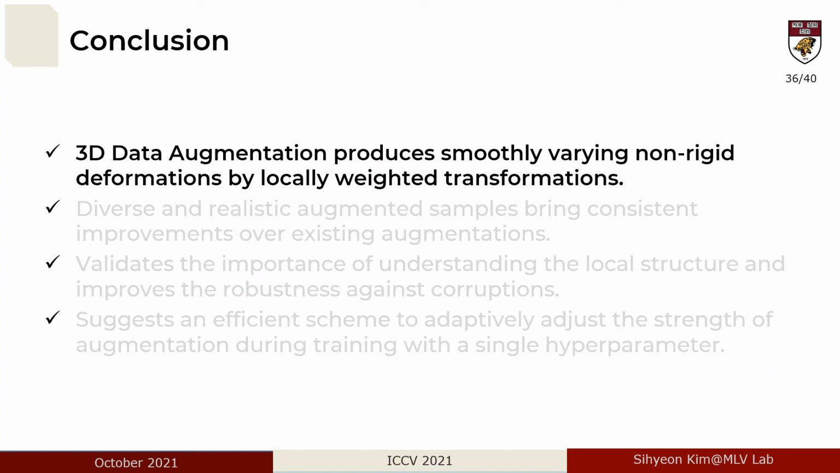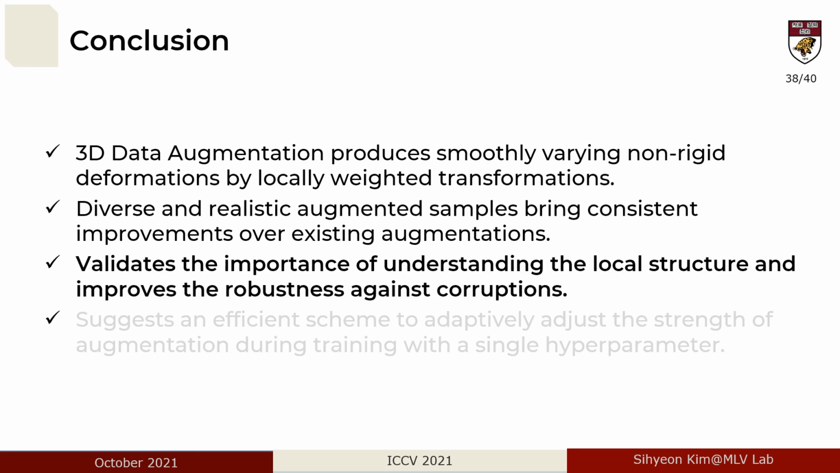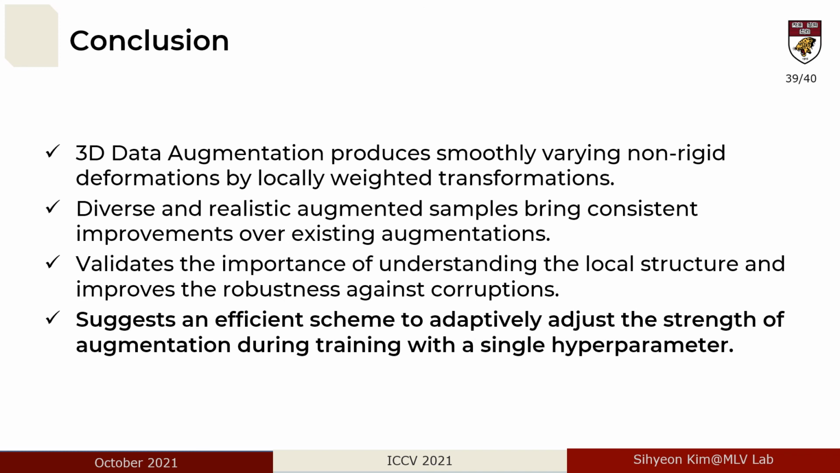In summary, we propose 3D data augmentation that produces smoothly varying non-rigid deformations by locally weighted transformations. Our diverse and realistic augmented samples bring consistent improvements over existing augmentations. Third, we validate the importance of understanding the local structure and improve the robustness against various corruptions. And lastly, we suggest an efficient scheme to adaptively adjust the strength of augmentation during training with a single hyperparameter.